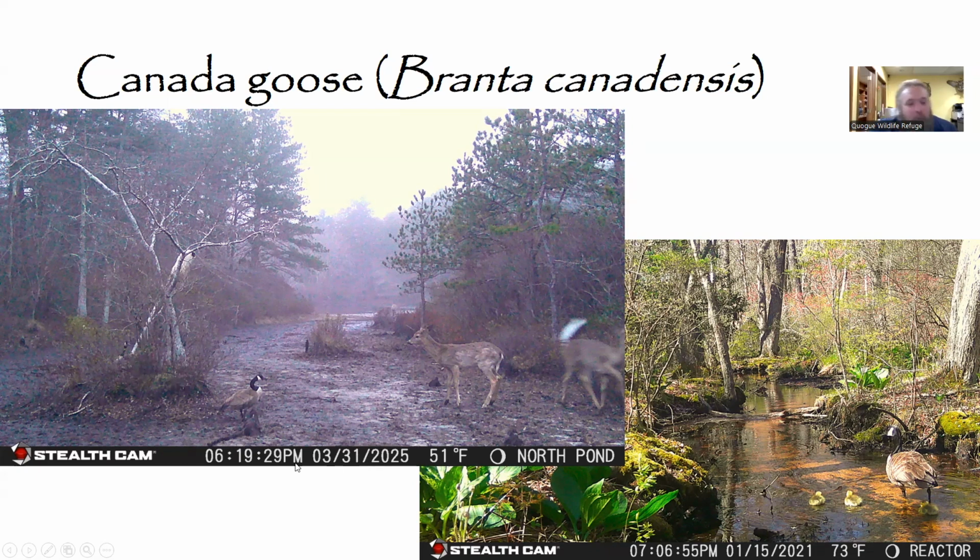But we were able to monitor this nest remotely. And if you look on the bottom right corner, you can see a photo that we got a bit south of the original photo up here, the photo of the nest. And you can see one of the parents leading the fluffy little goslings down towards Old Ice Pond, which is a really beautiful sight.